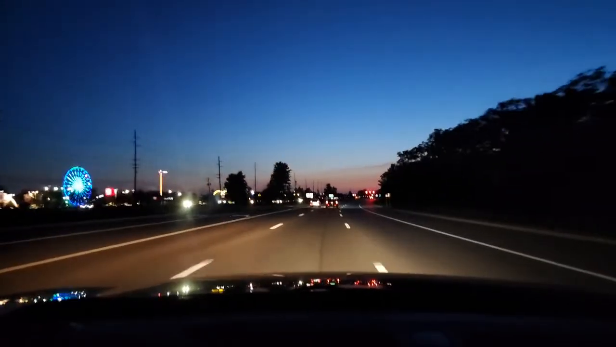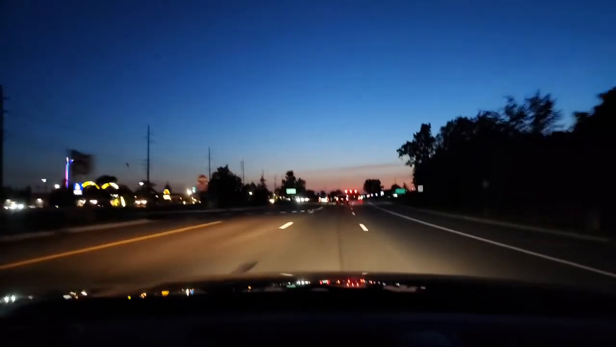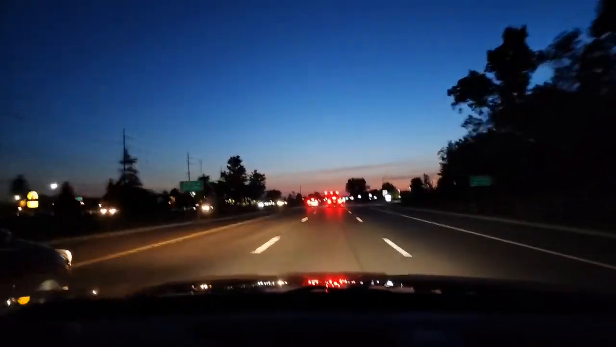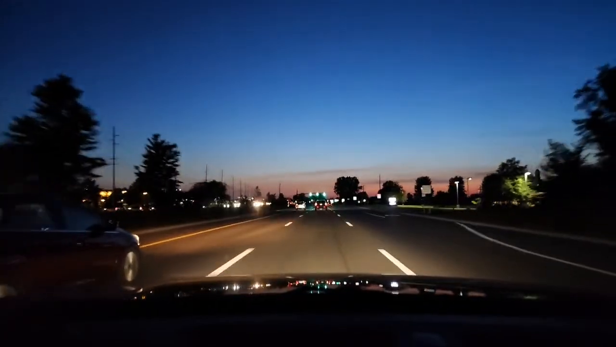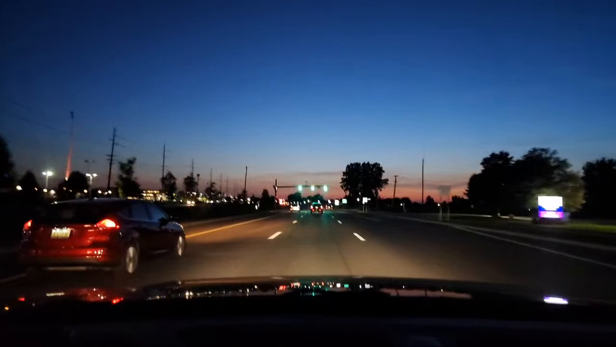So if we were driving, I would say I want you to get into the middle lane. We want to start scanning left and right. Anytime you drive in the evening or dark, there's a risk of having an accident, and most of the time it's drivers running into something they can't see.